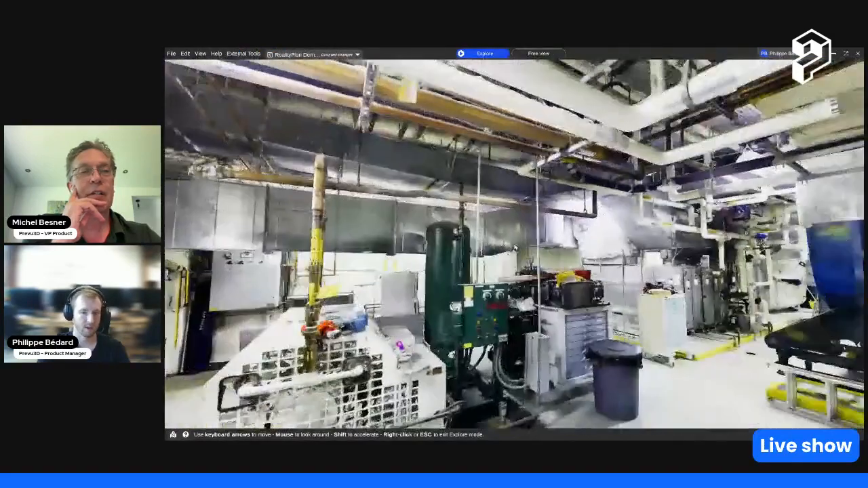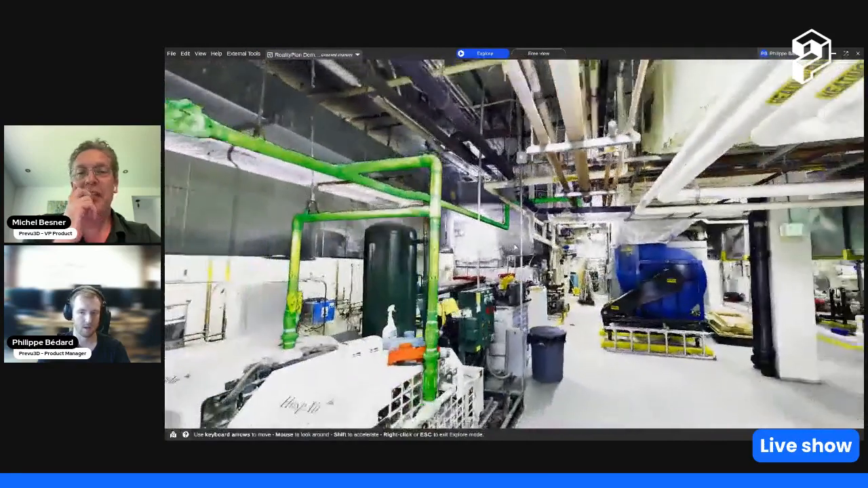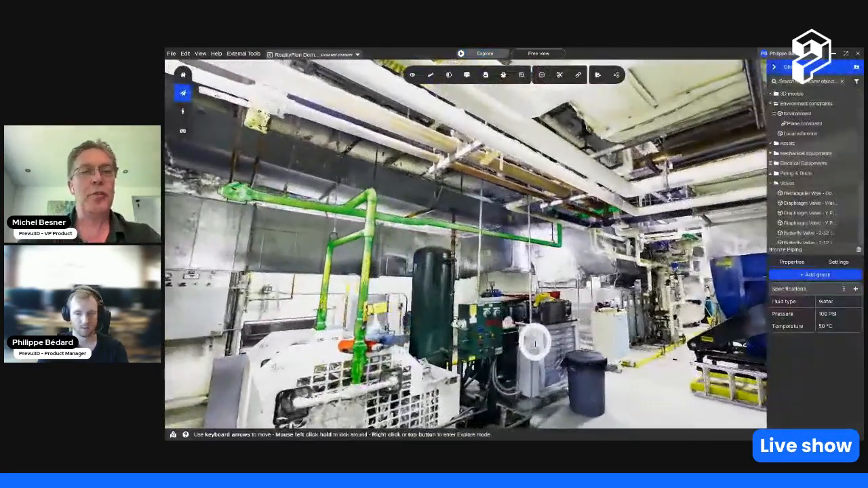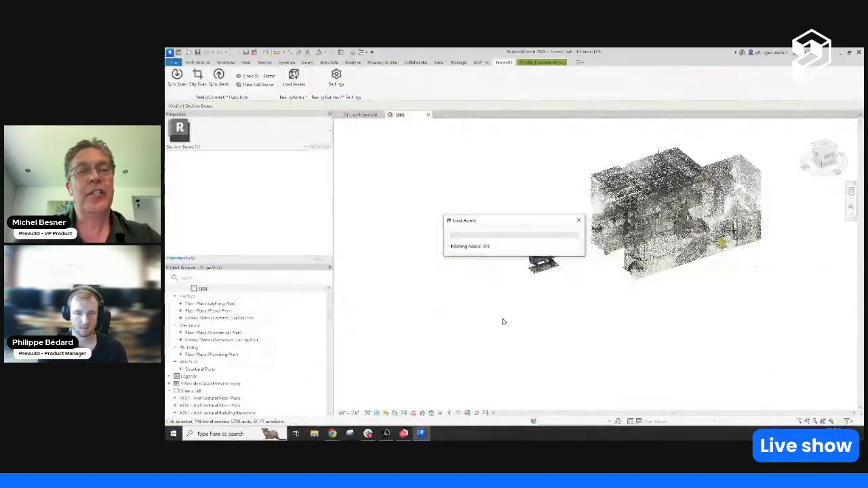Yeah, exactly. It's the line that I was showing earlier. So that's pretty complex, right? If you want to remodel this, you would otherwise have to bring in all the point cloud around it and so on. Really, what you want is to bring in just that one specific asset.